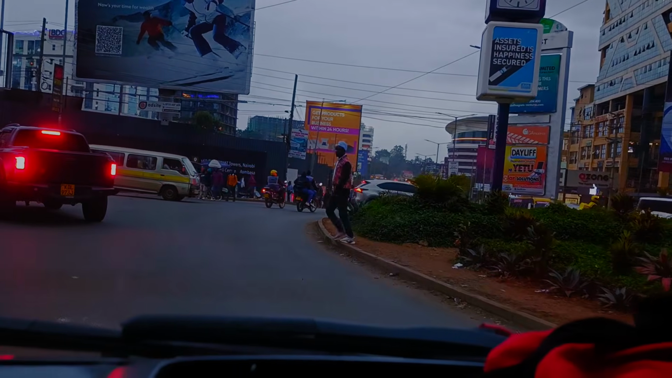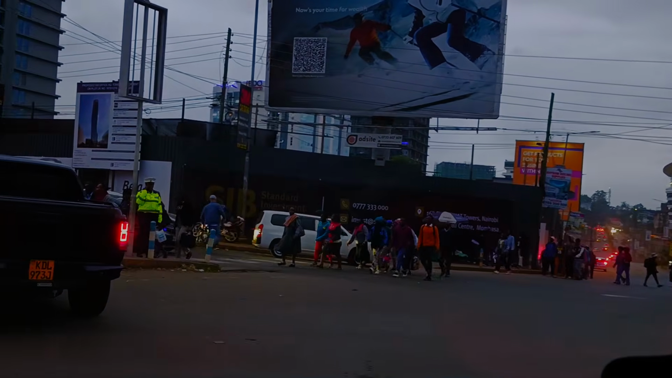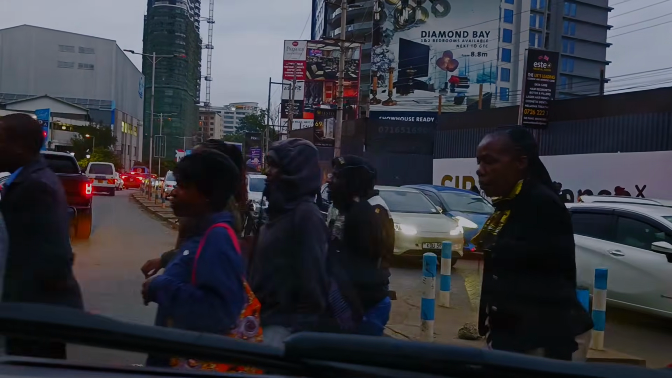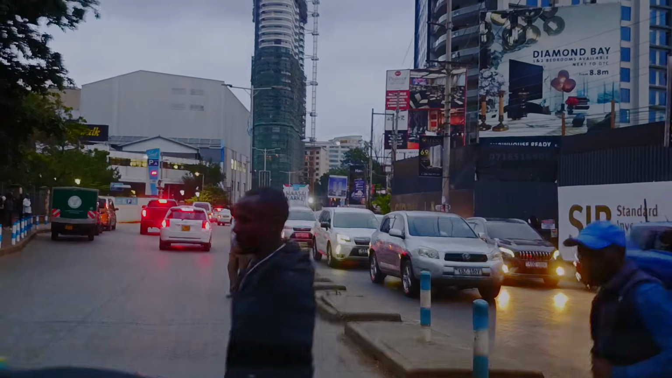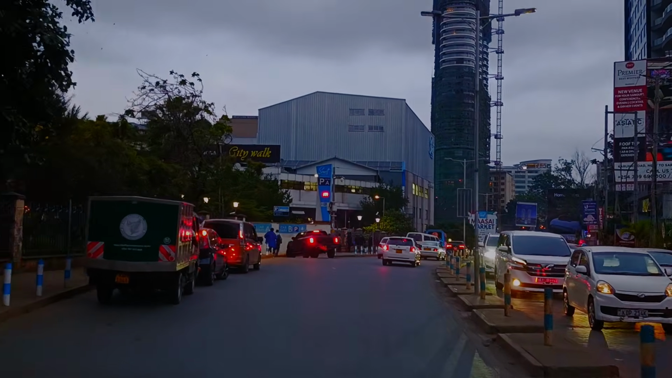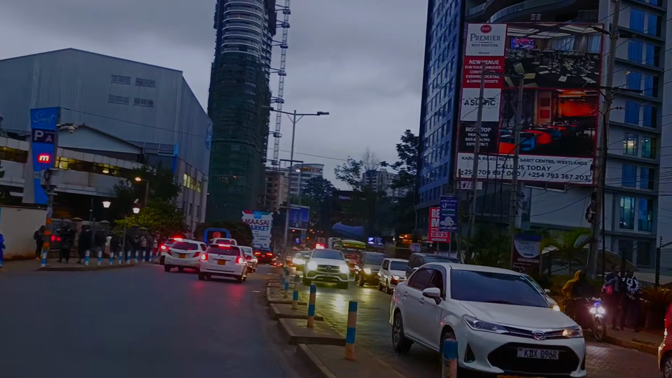So when you continue far ahead, you're going to continue on Ring Road, but we're taking the left turn because if you continue, you're going to be going towards Parklands. So you're taking the left turn, this to go and join the Lower Kabete Road. This is Lower Kabete Road, and right ahead of us is the famous Sarit Center, which is a very, very big mall, guys. I don't know, but this place, I think it has like, is it 8 or whatever outlets?